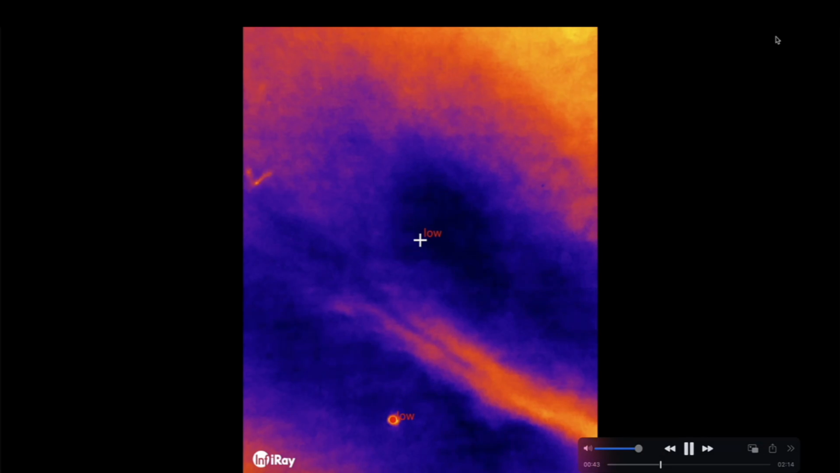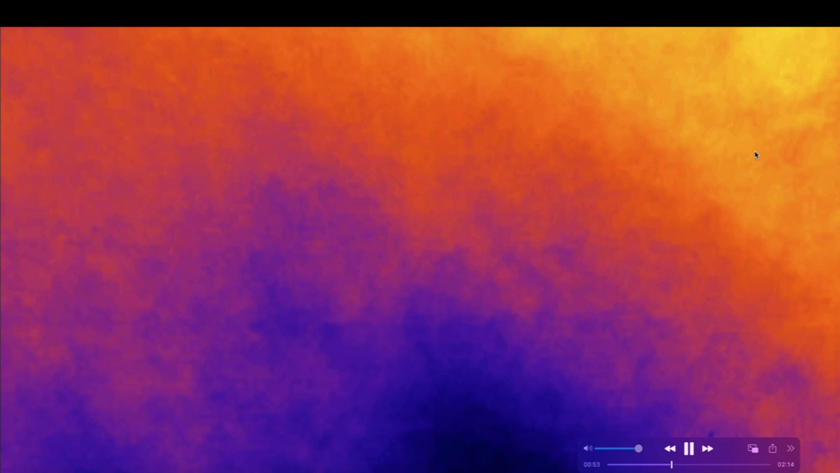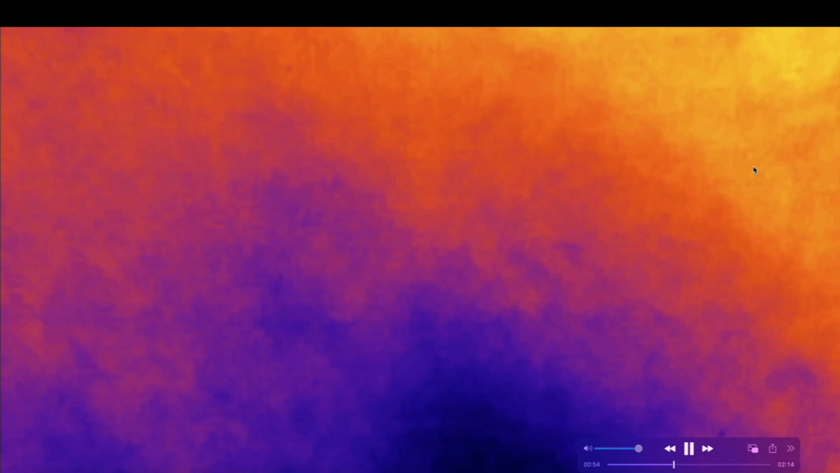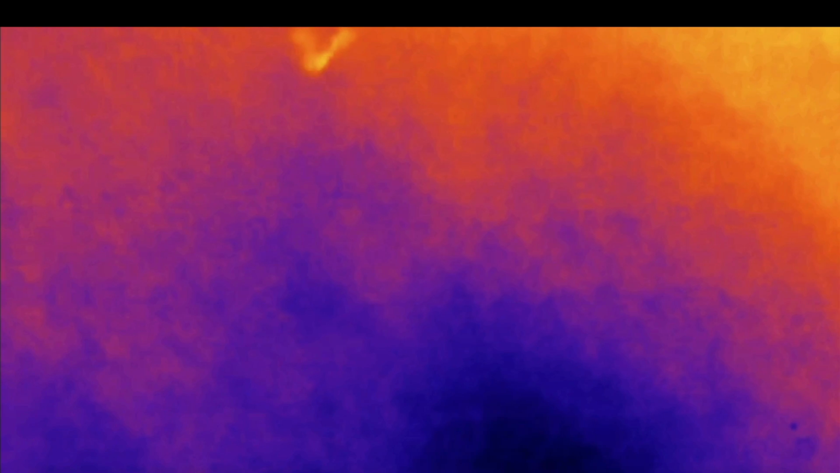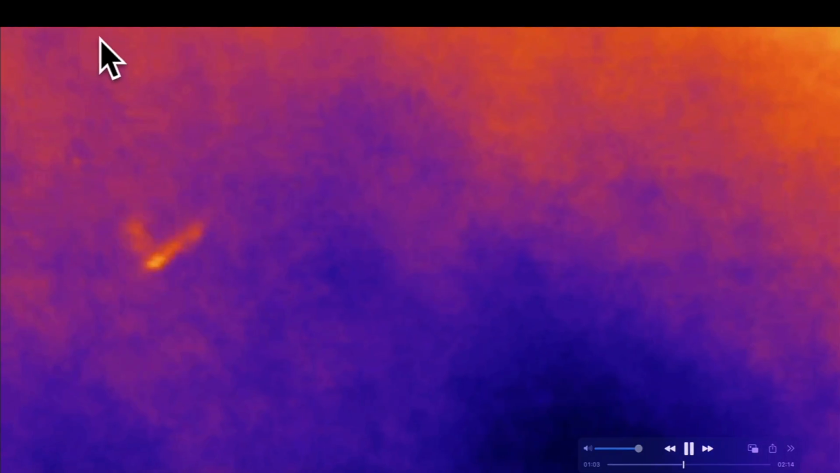And that was under the cover of darkness, a big V craft. And it wasn't alone. There was another craft. It didn't appear to be V-shaped, that was following it just slightly above and behind the very large V-shaped craft. Here I zoom in, and there's no mistaking this thing. It is a classic, what looks like a giant V-shaped craft, and then there's an object right up there.